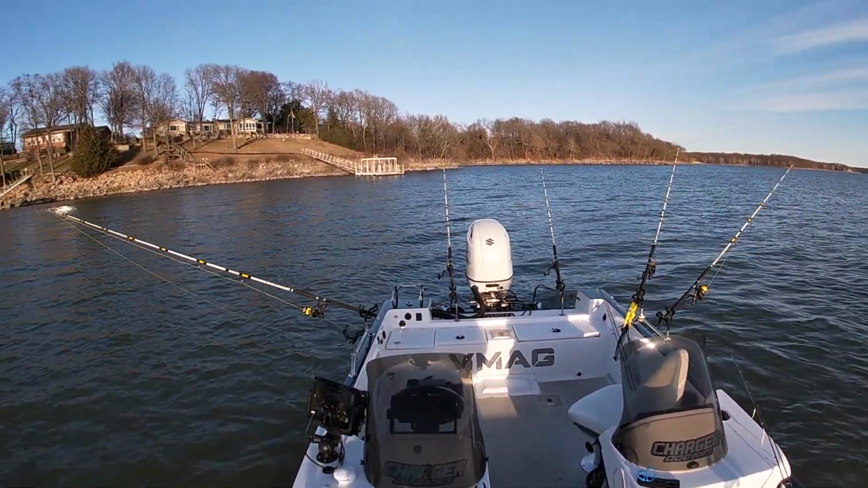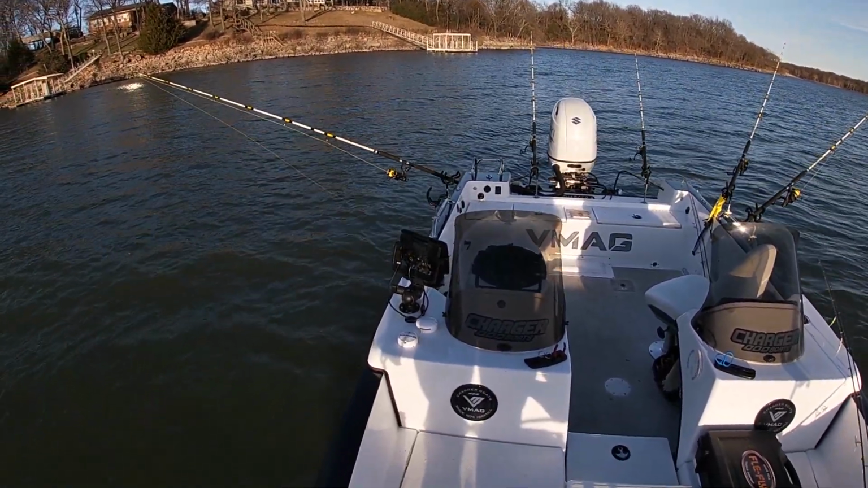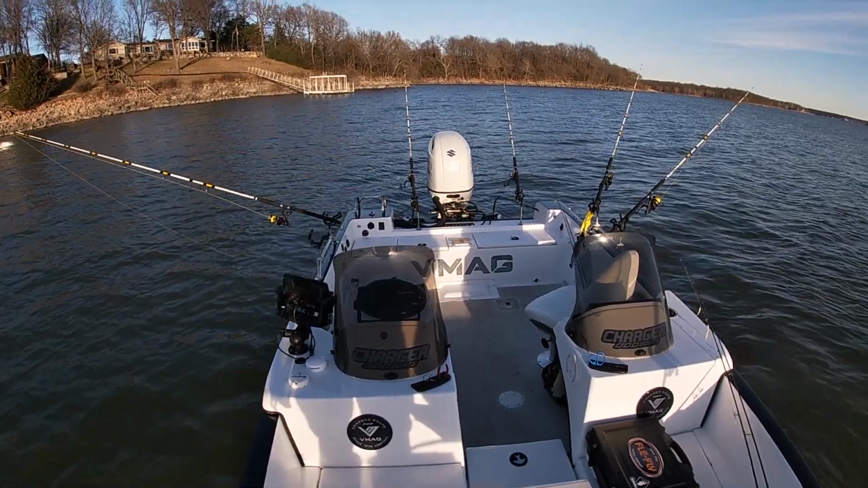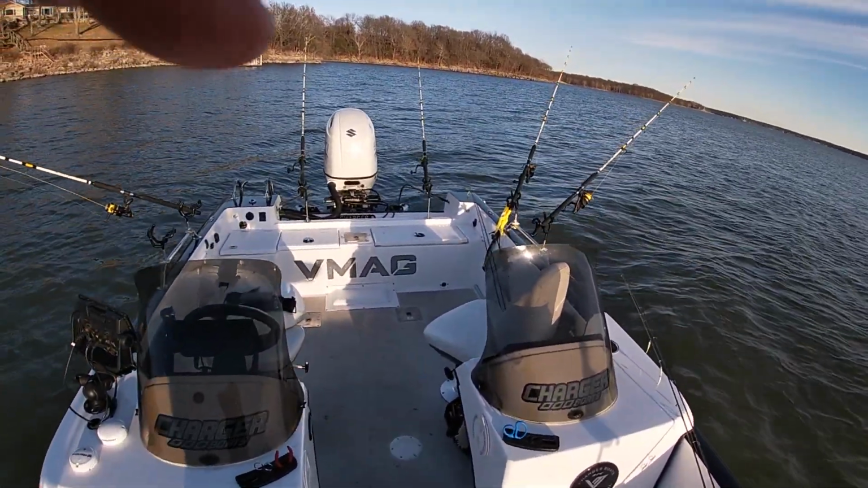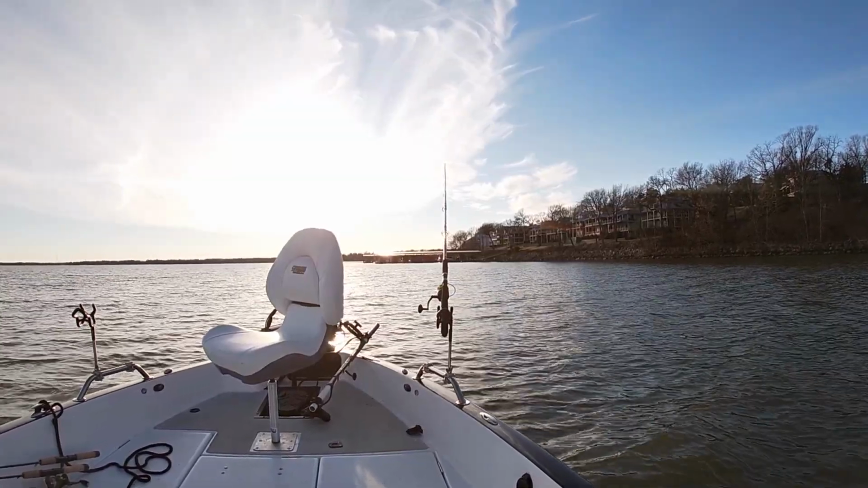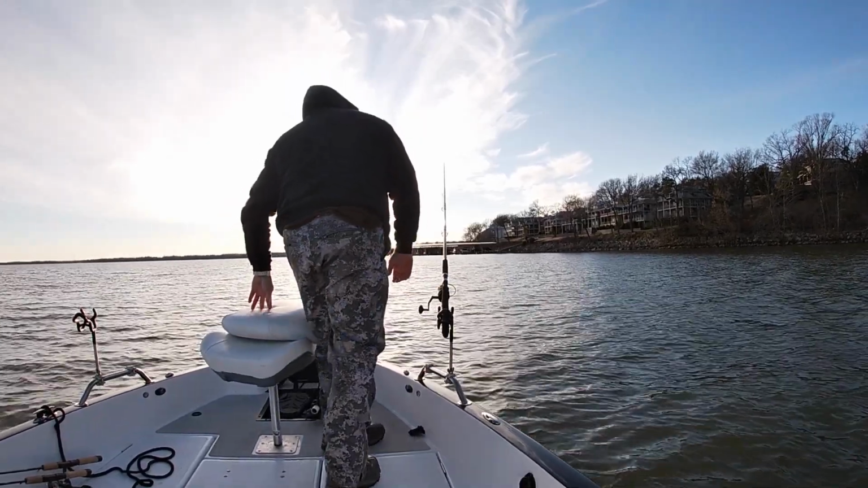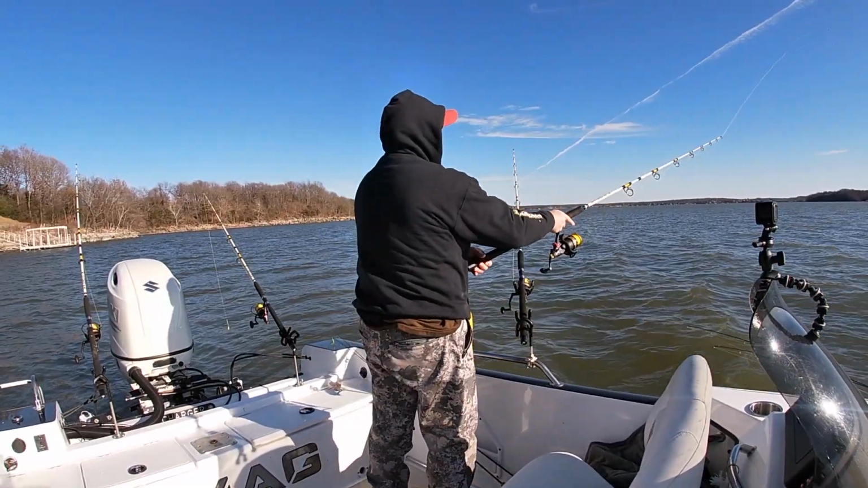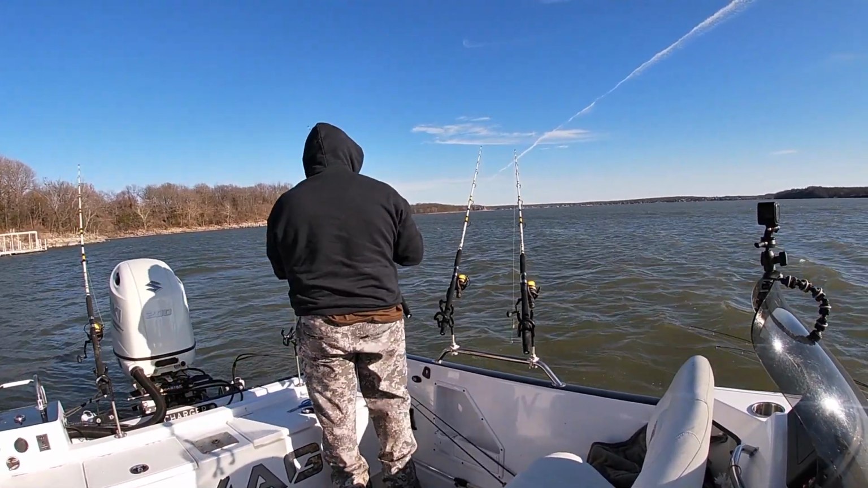One of the most important things for this open water blue catfishing is rod holders. I've been using Driftmaster rod holders for years, and I have them situated all around my boat, and you need them situated all around your boat when you're fishing these drop-offs. I fish in the front of my boat, the side of my boat, and the back of my boat, and I fish from an anchored position.